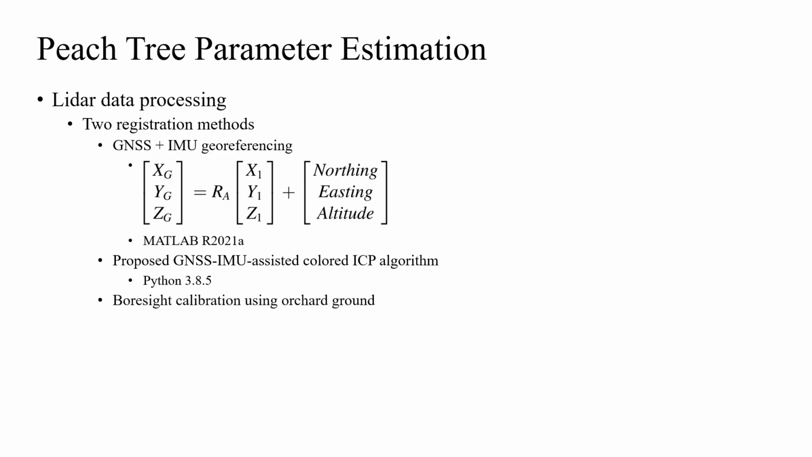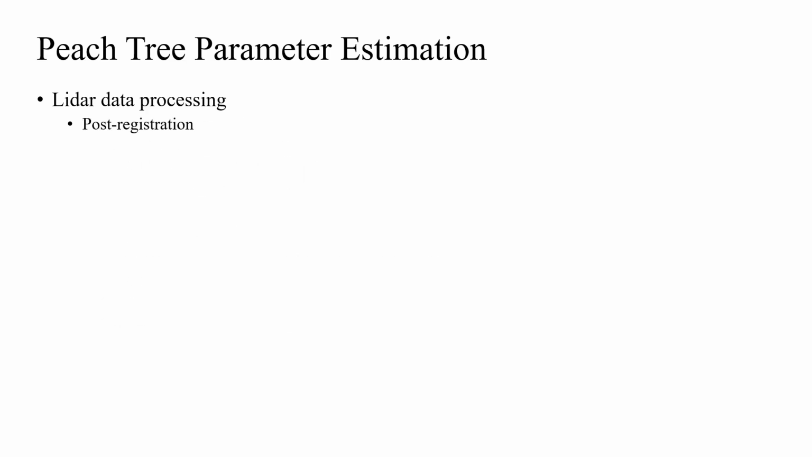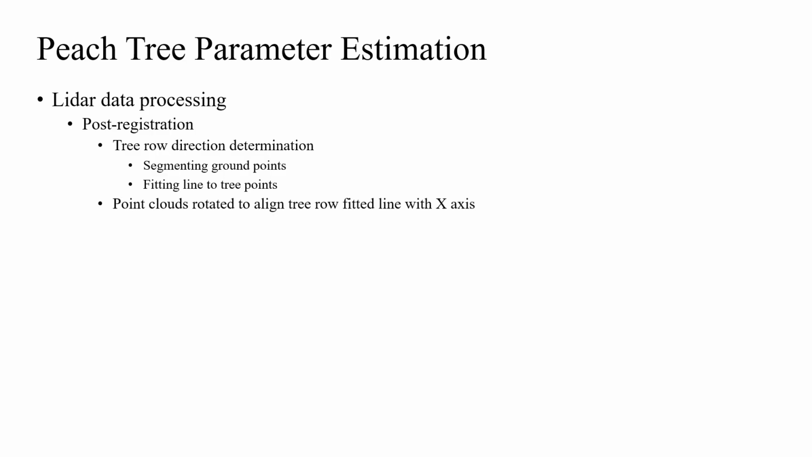The boresight errors between the IMU and the LiDAR of our system were estimated using the orchard ground as a calibration field, while the lever arm offsets between the GNSS receiver and the LiDAR were manually measured. After obtaining a registered point cloud of the peach tree row, the tree row direction was first determined by segmenting tree points from ground points and fitting a line to only the tree points. For easier individual tree parameter extraction, the peach tree row point clouds were rotated along the z-axis to align the fitted lines with the x-axis. Then individual trees were manually cropped out.